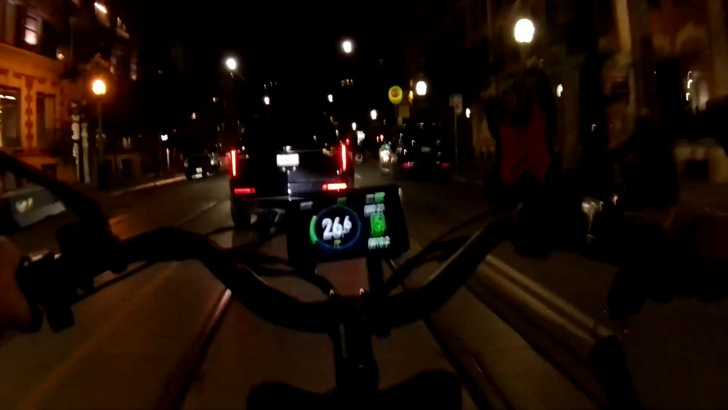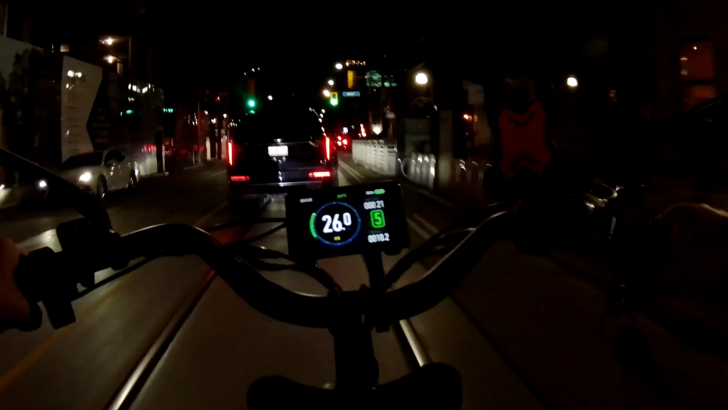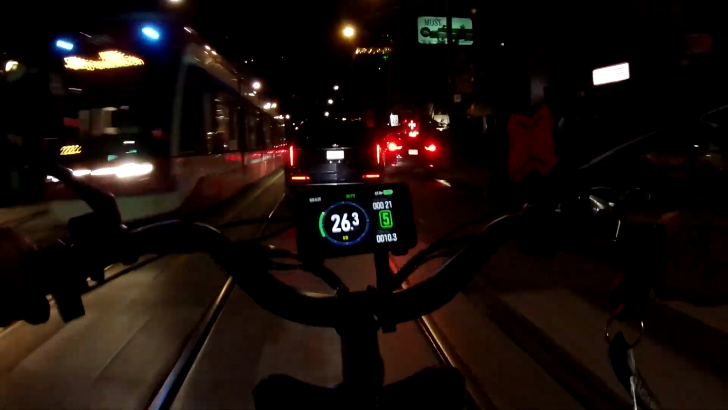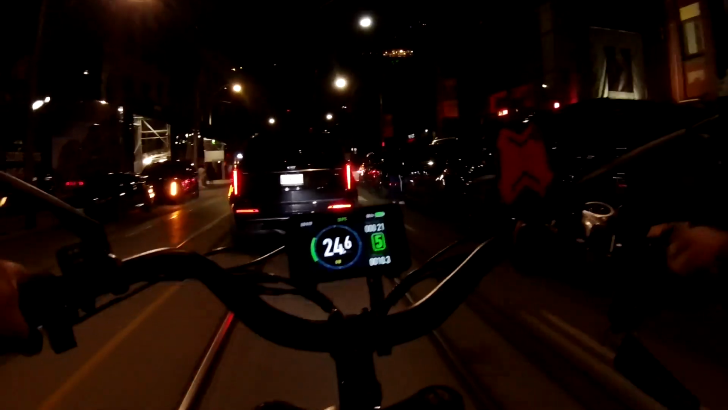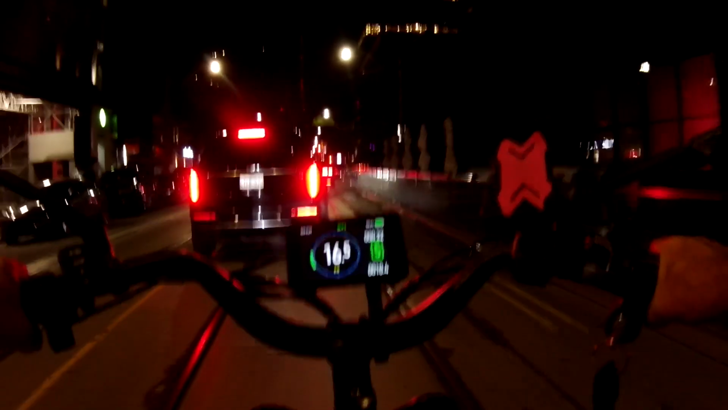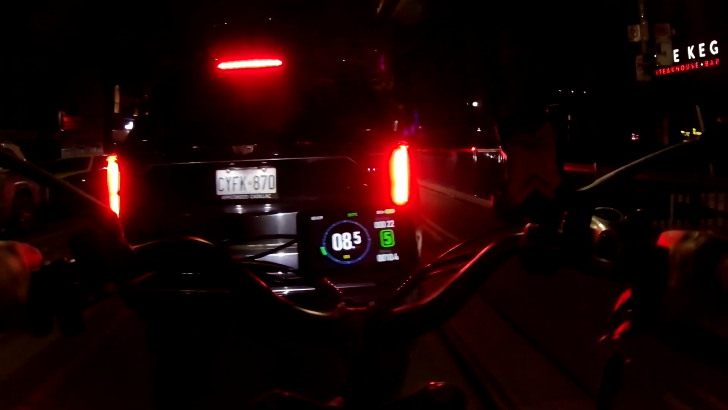This guy, it's a 40 here, he's going 25. You see what I mean? Because it's kind of a tourist area, there's lots of bars around here. So people are looking for addresses because they're picking up people, or Ubers down here.